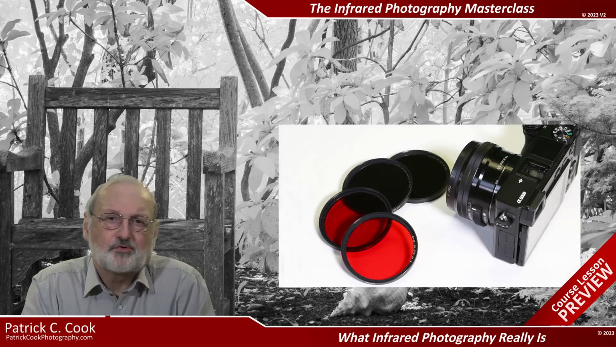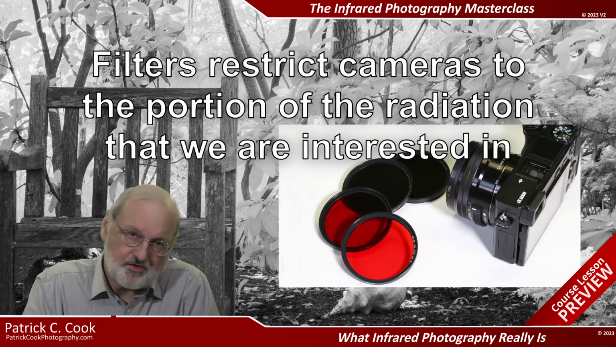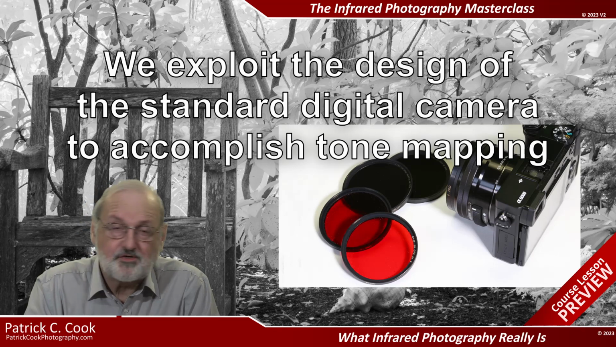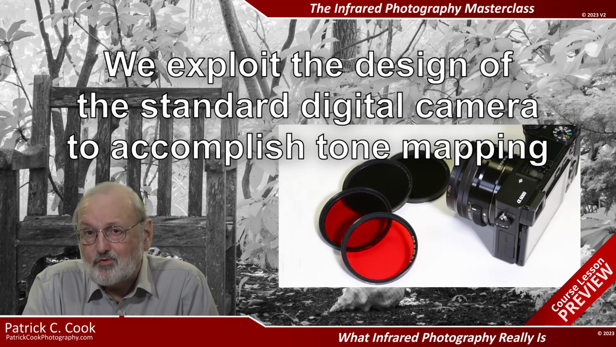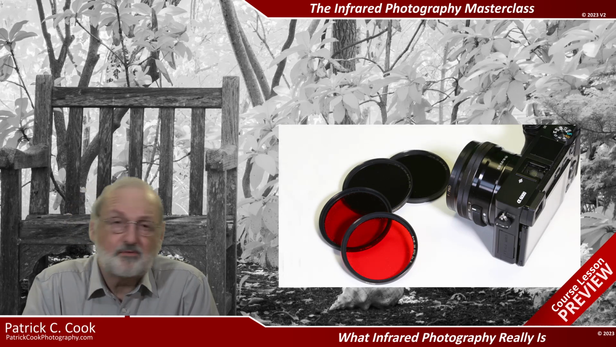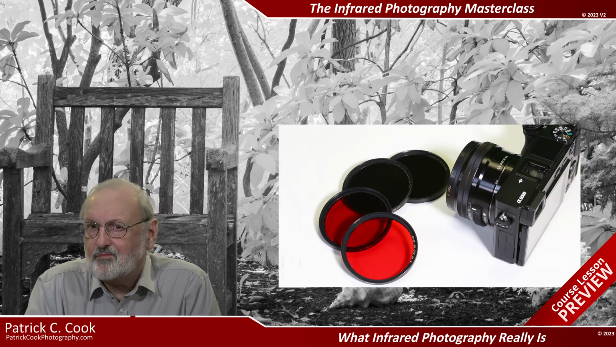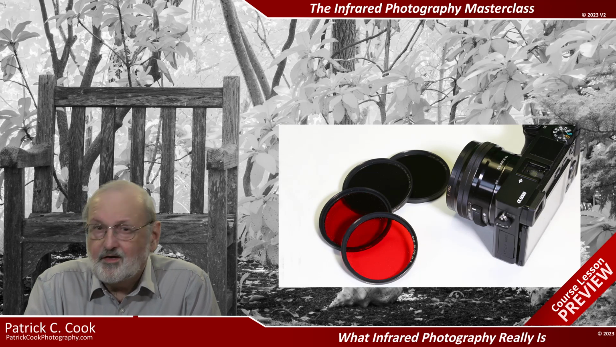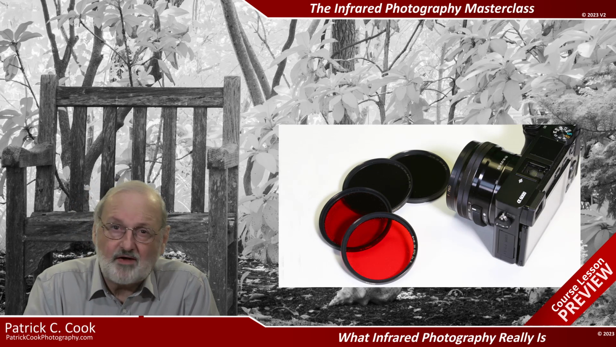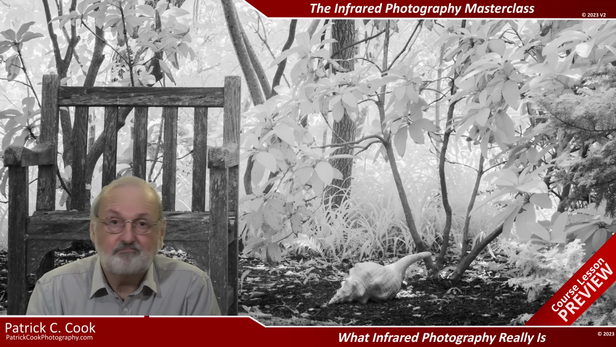Well, we use filters to restrict digital cameras to the portion of the radiation spectrum that we are interested in. Then we exploit the design of the standard digital camera to accomplish tone mapping. And that about sums it up. That about sums up what infrared photography is. It's the mapping of a portion of the radiation spectrum to human perceivable tones through the exploitation of photographic digital camera design. Image processing takes it from there.